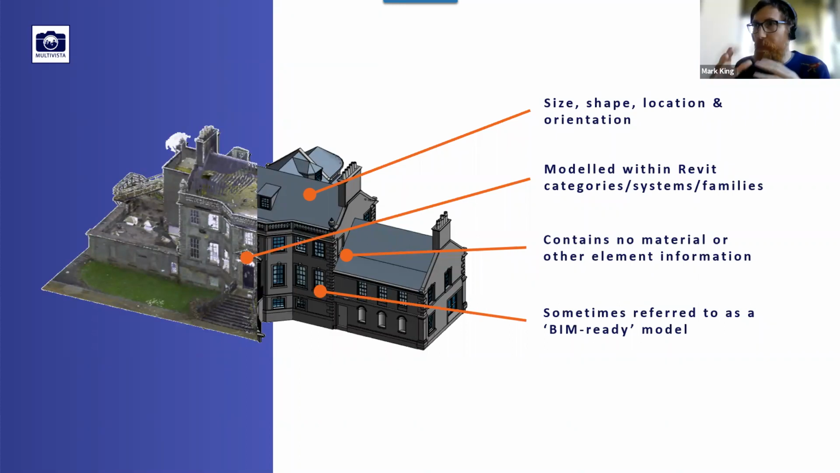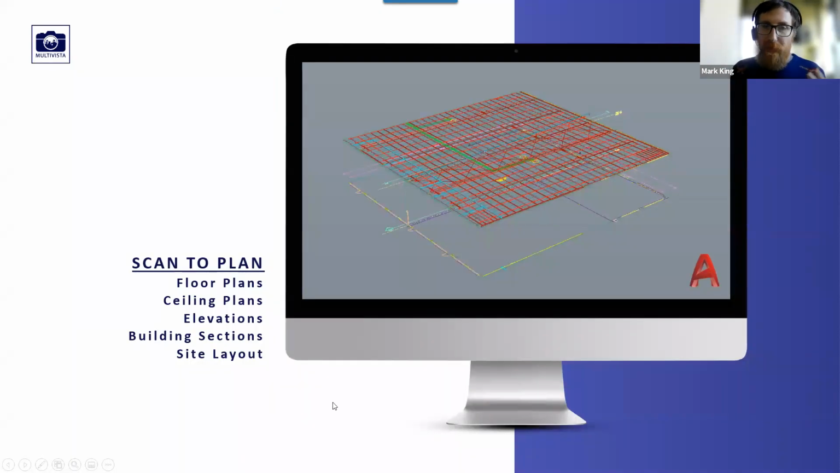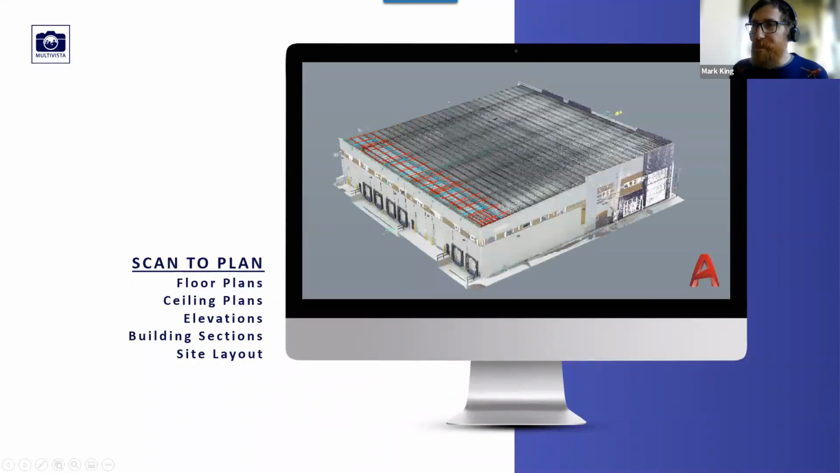We know it's a roof, but we don't know what type of roof it is. And then it's sometimes referred to as a BIM ready model in the industry, where it doesn't contain all the information that maybe you need, but it's giving you an accurate representation of what the world looks like geometrically in your software.